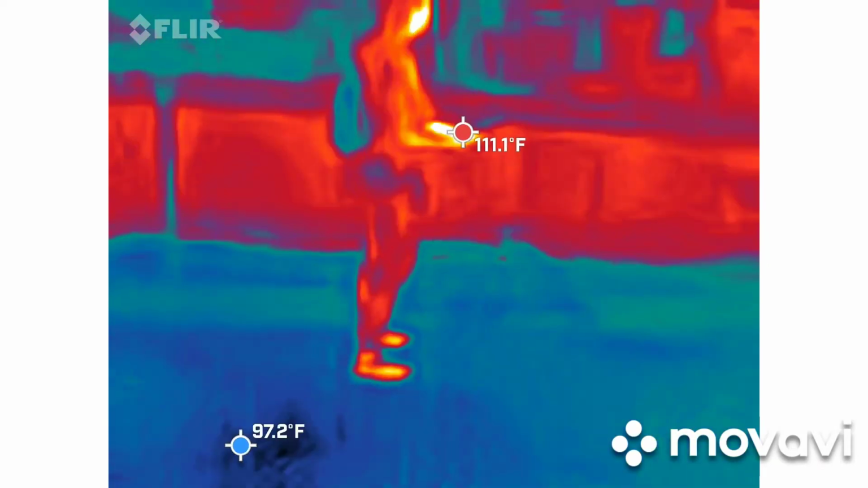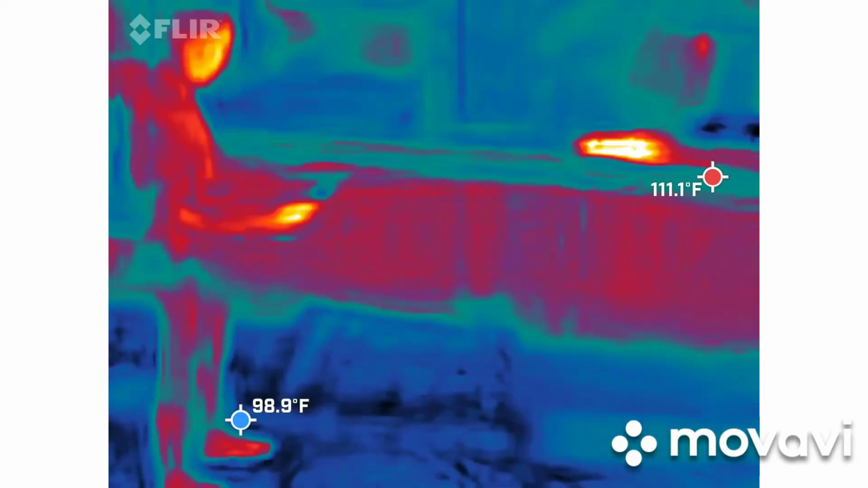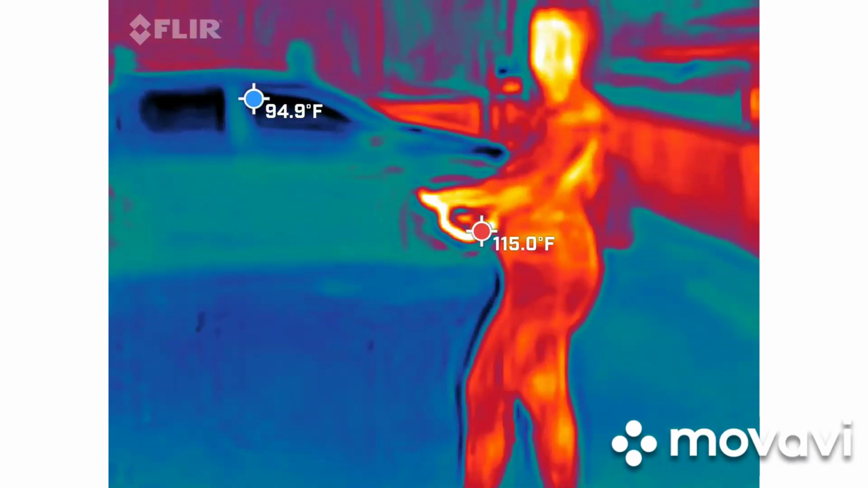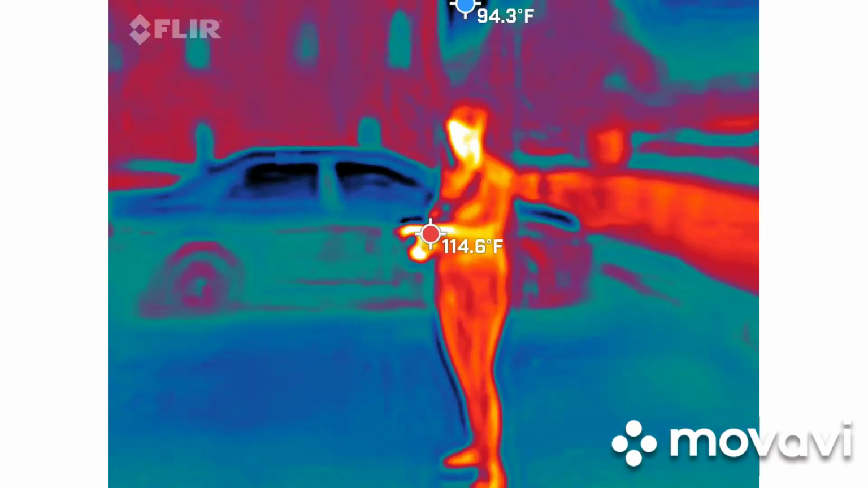I don't see anything. I gotta remember that I'm looking for cold spots. Yeah, but you have to have somebody like us in the room. That's what I'm saying. You're taking up the heat, so it would be cold. So it'd be like blue.